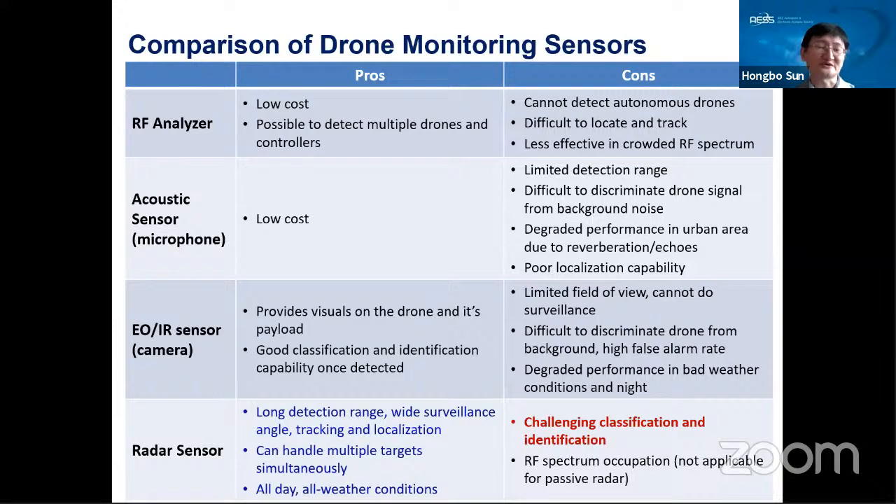But unfortunately, the RF analyzer only detects the radio signal between the drones and the remote controllers. So if the drone flies in an autonomous way, the RF analyzer cannot detect it. It's also difficult to localize and track the drone, and it's less effective in a crowded RF spectrum.